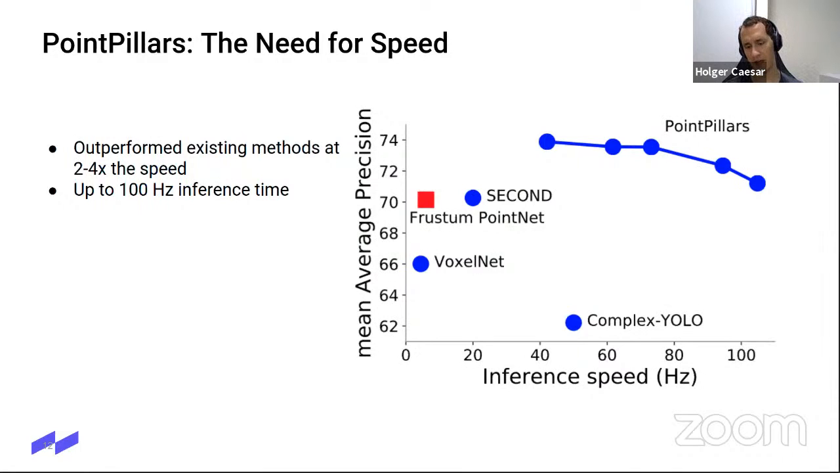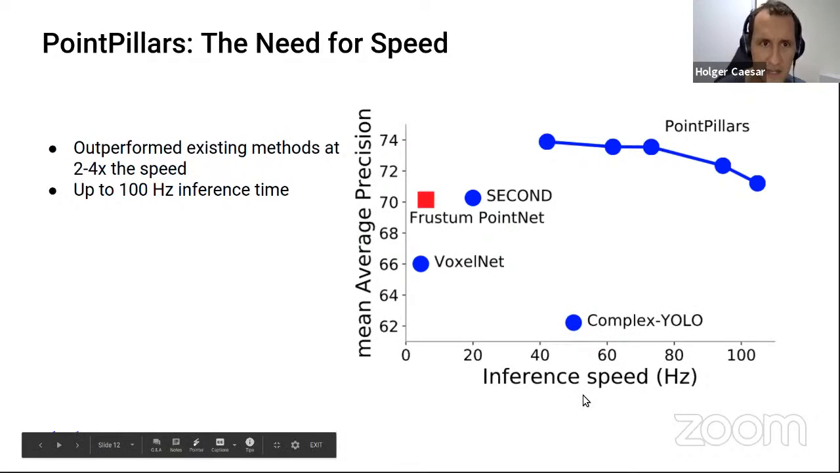So that's super fast. You may, of course, ask, why do we need 100 Hertz inference time when the LiDAR only records at 20 Hertz? But if you assume that we have 5 or maybe 10 different LiDARs on the car, then with 5 LiDARs, we would need that to be in real time. So this was the first method that kind of unlocked this real-time performance.